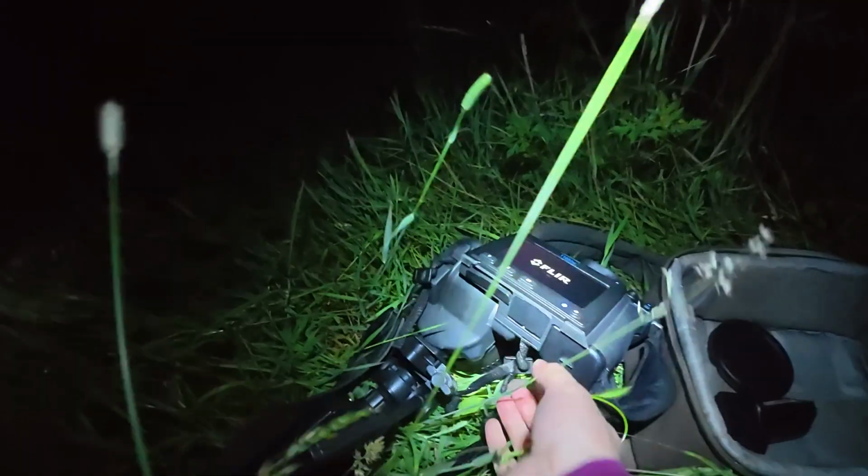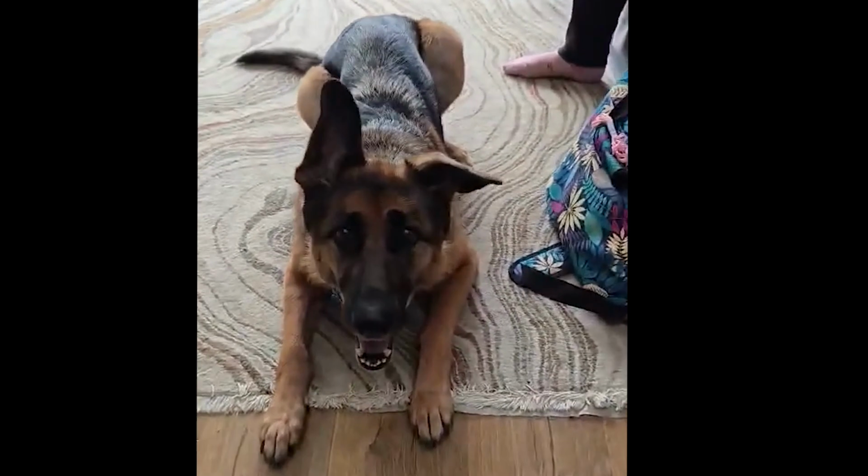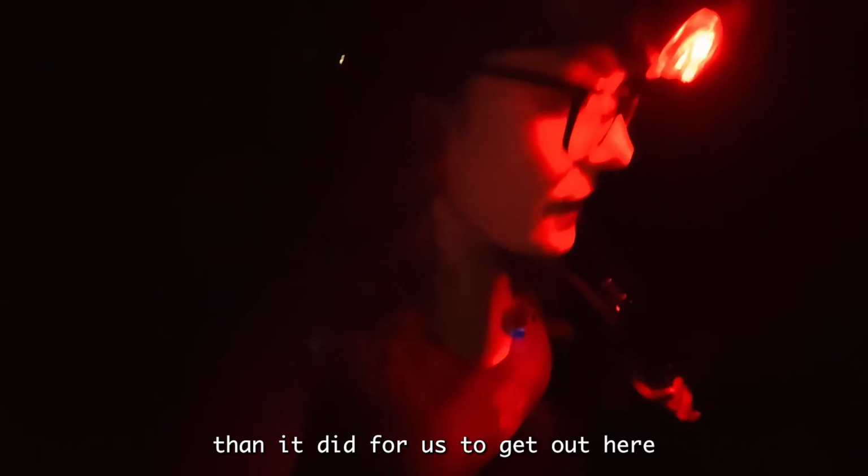Sadly, it was time to pack up, as we needed to get back to Bella, who was patiently waiting for us back at Ellie and Stu's house. We've decided it's definitely taking longer to get back than it did for us to get out here.